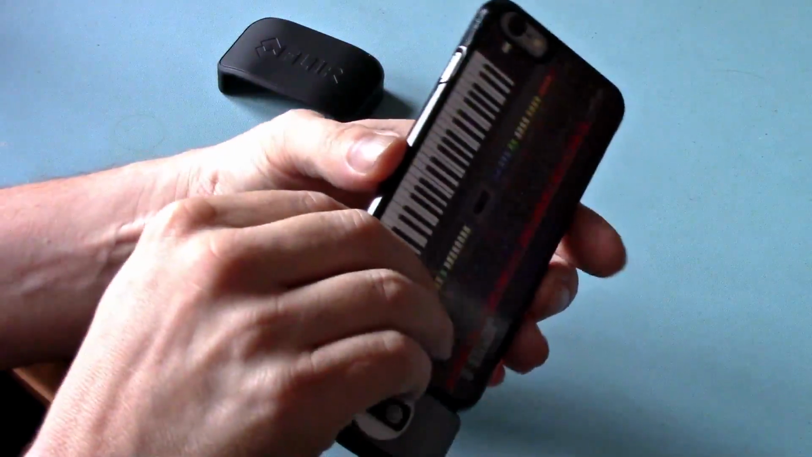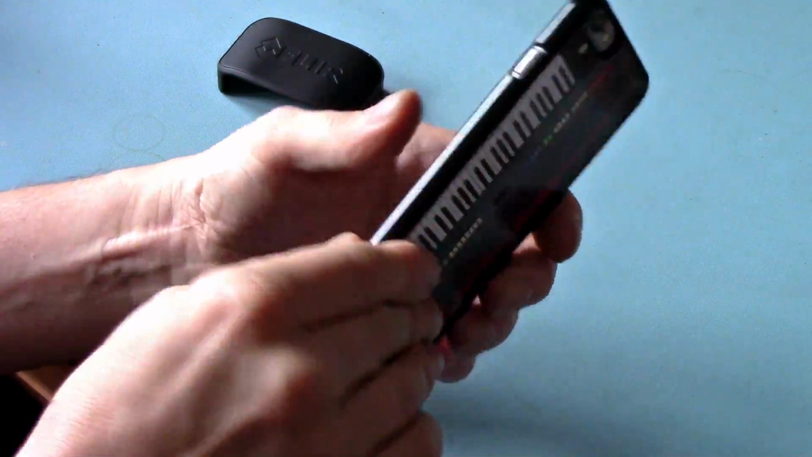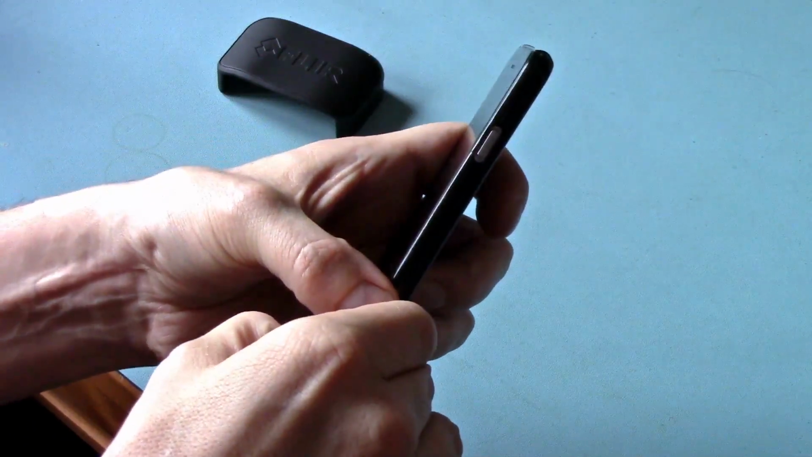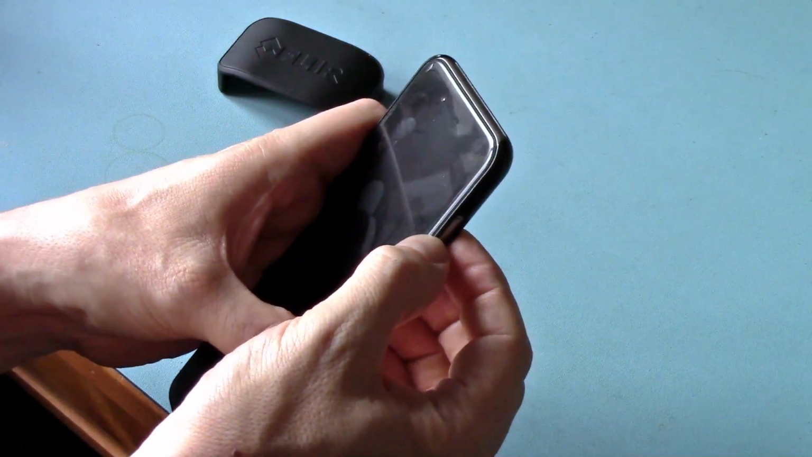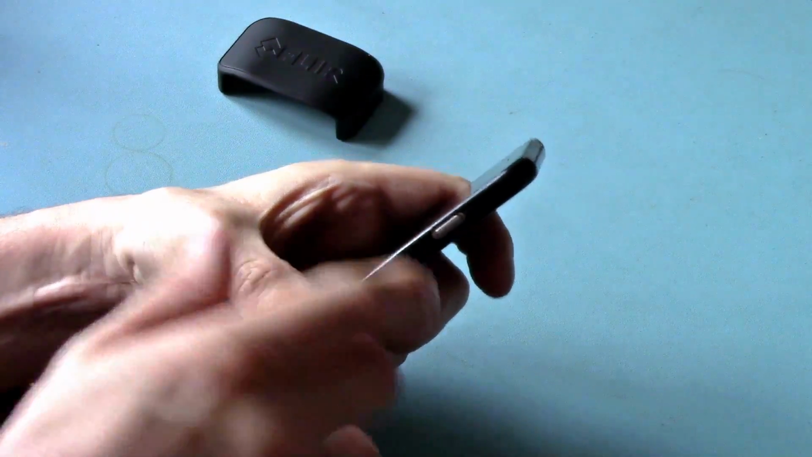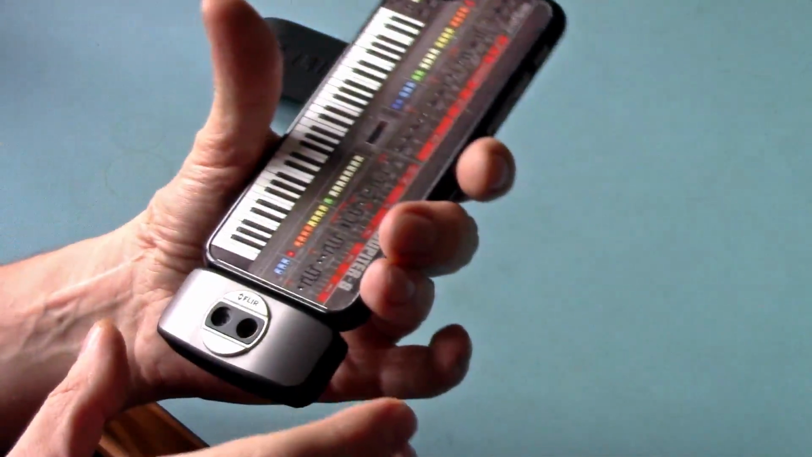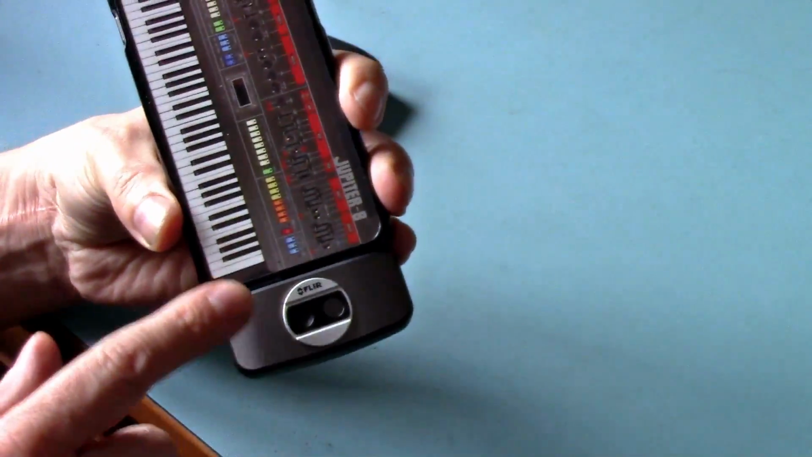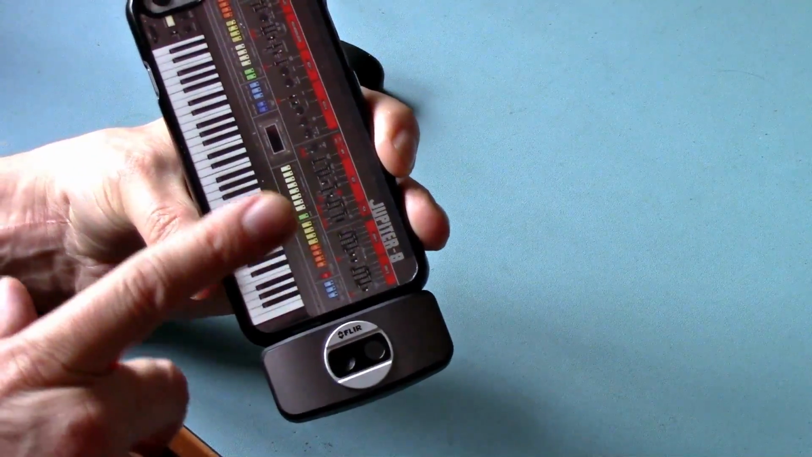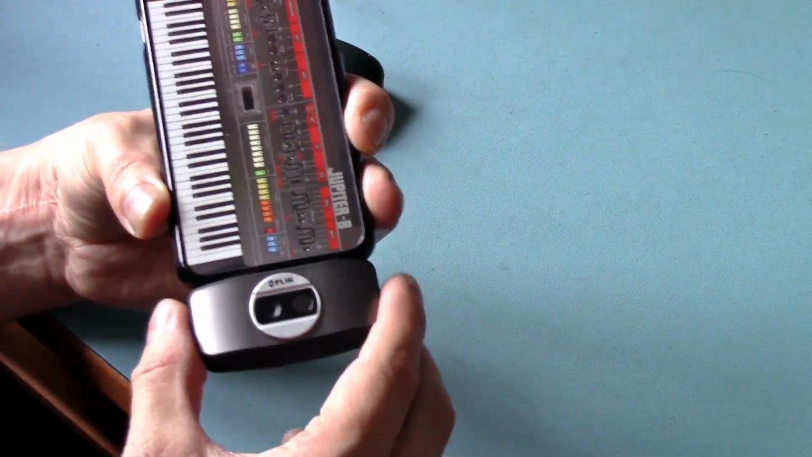Mine is practically welded on; I actually cracked it once when I tried to remove it to change a SIM card. A lot of cases are like this, so it's handy that you can put this on while the case is on. I can't imagine it'll work with every phone case, but most it should.